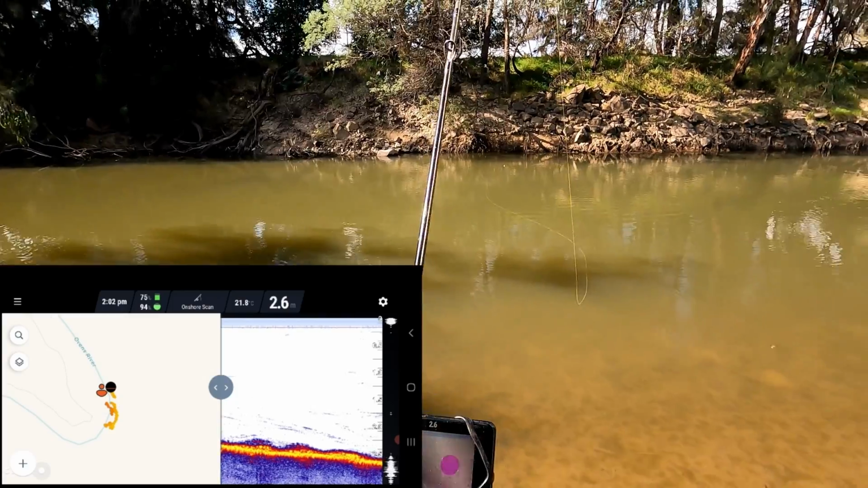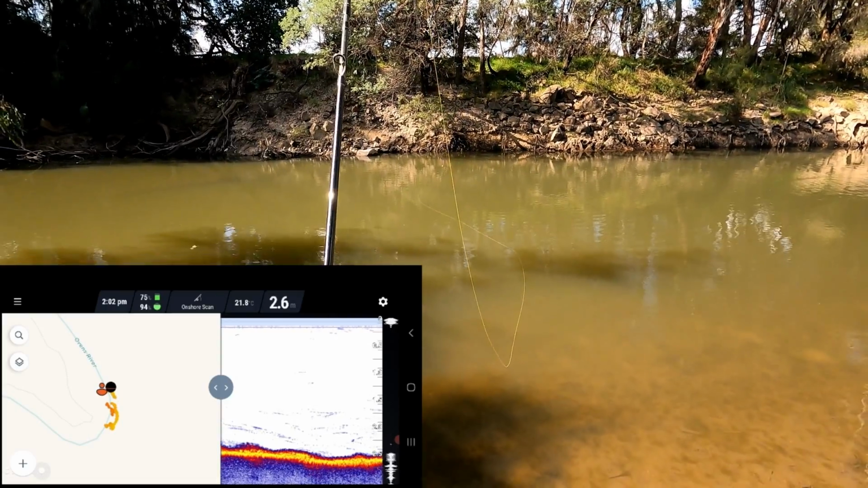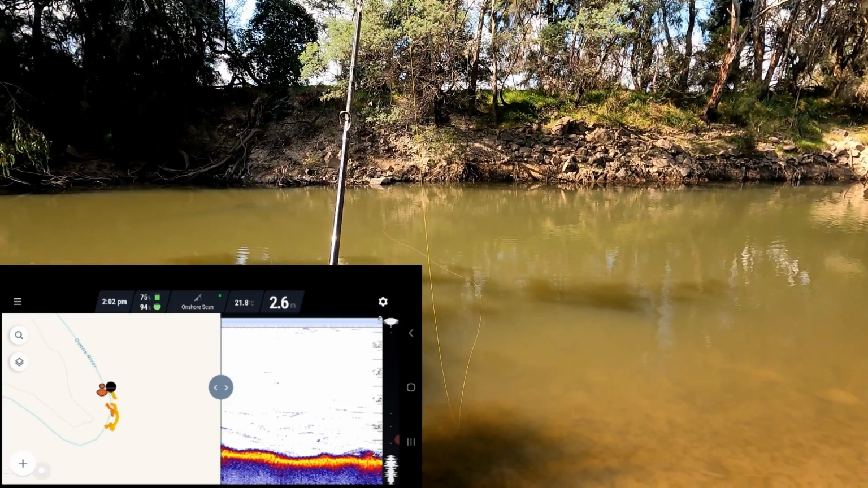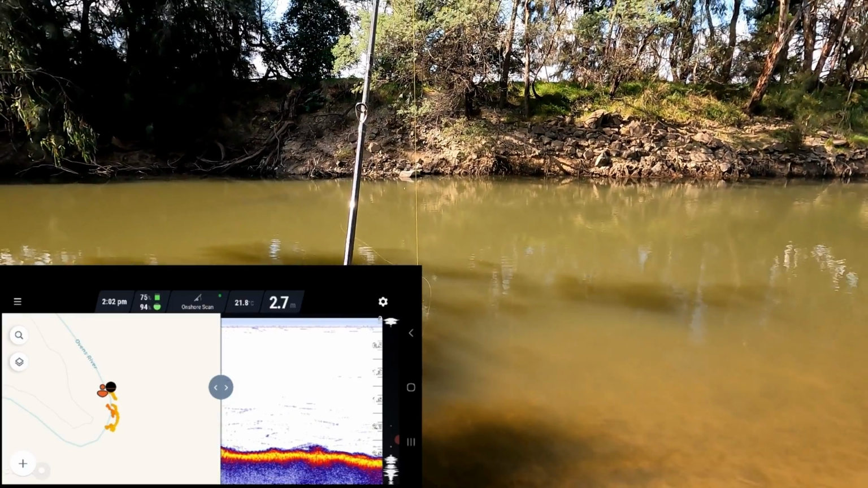But 2.5, 2.6 metres. I never realised it was so deep along there. Not a lot of structure. There's just a consistent 2.6. There's a little bit of a log or something laying on the bottom there.